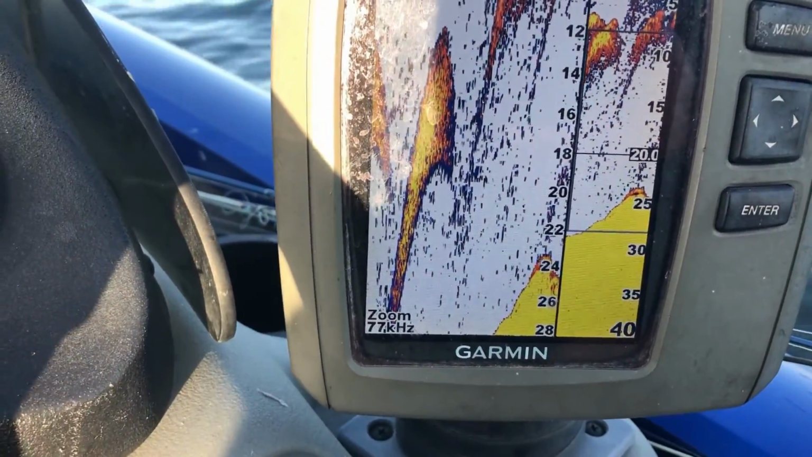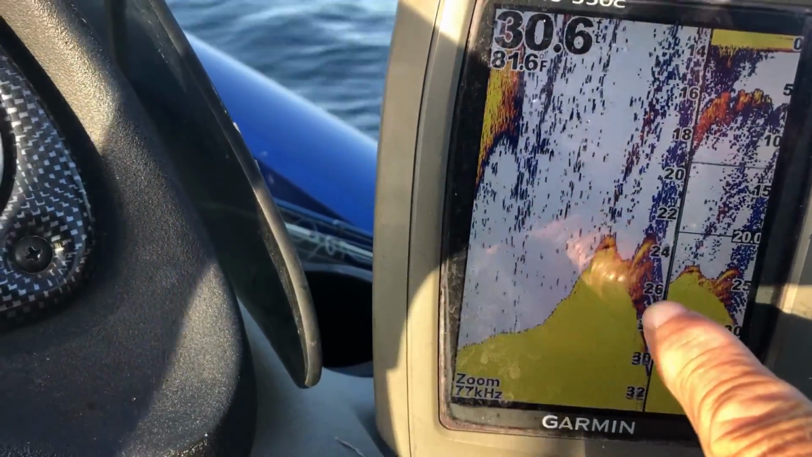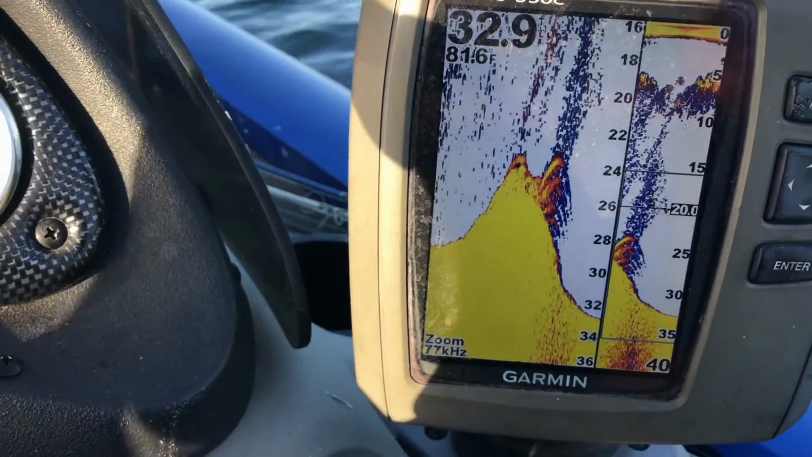Okay, now it's coming up on another hump. See that right in there? That's fish laying in there. See them? See them fish right there? Laying right on the side of that drop. That's where we're gonna fish. I'll get right back with you.